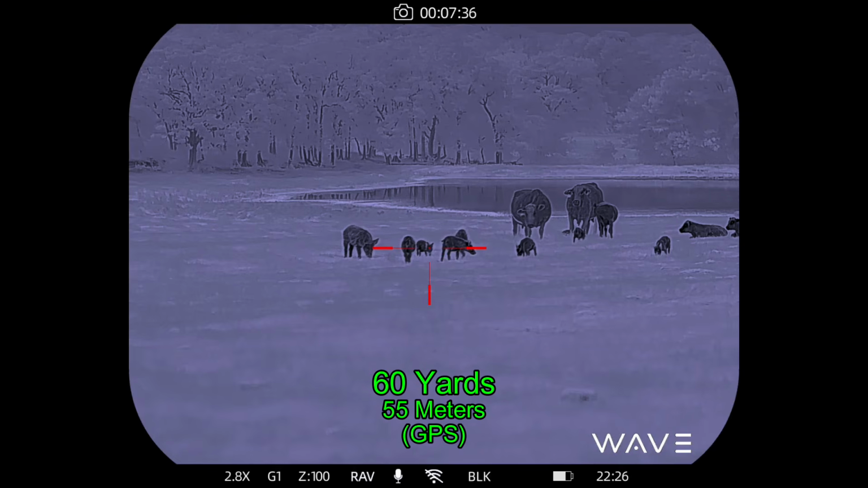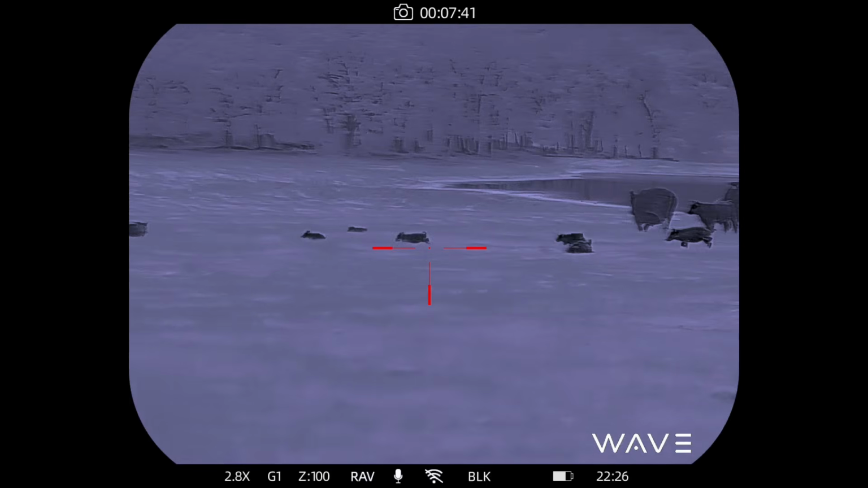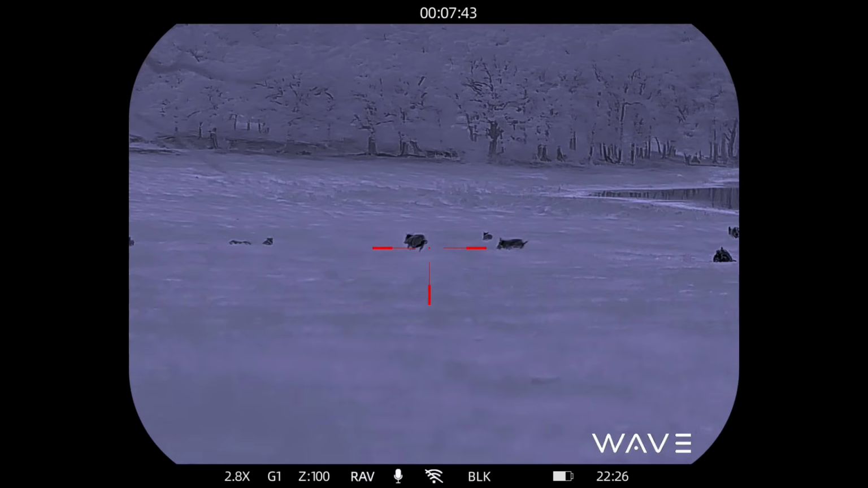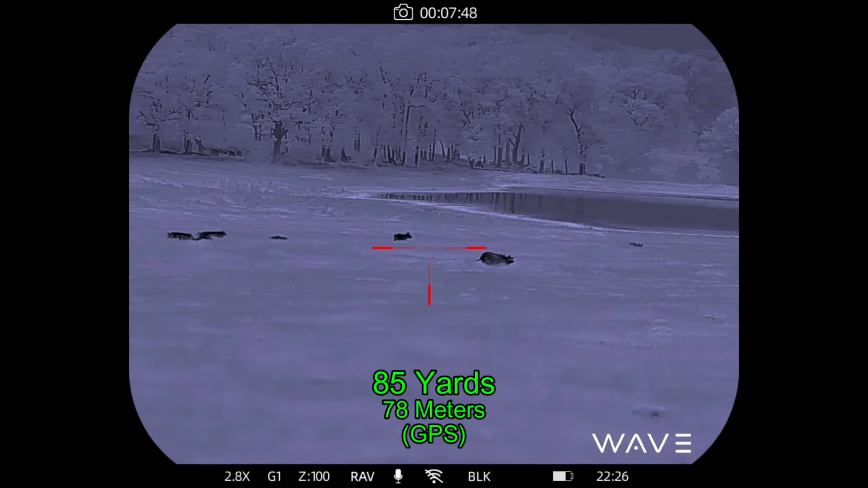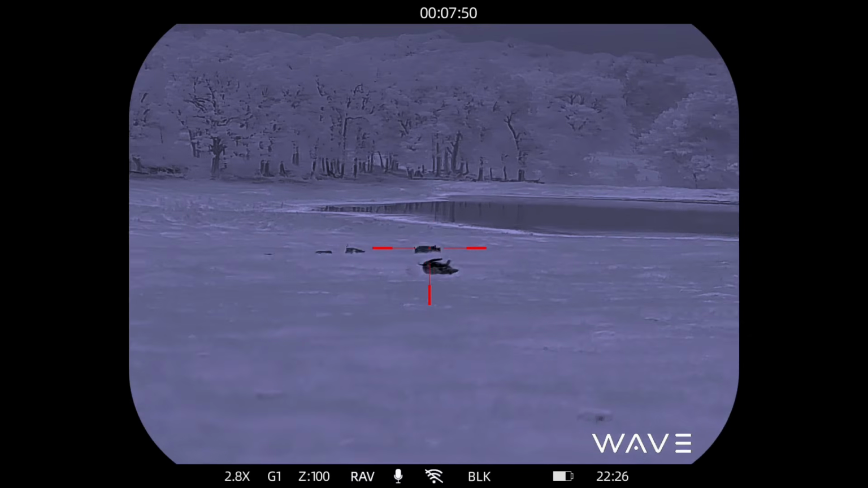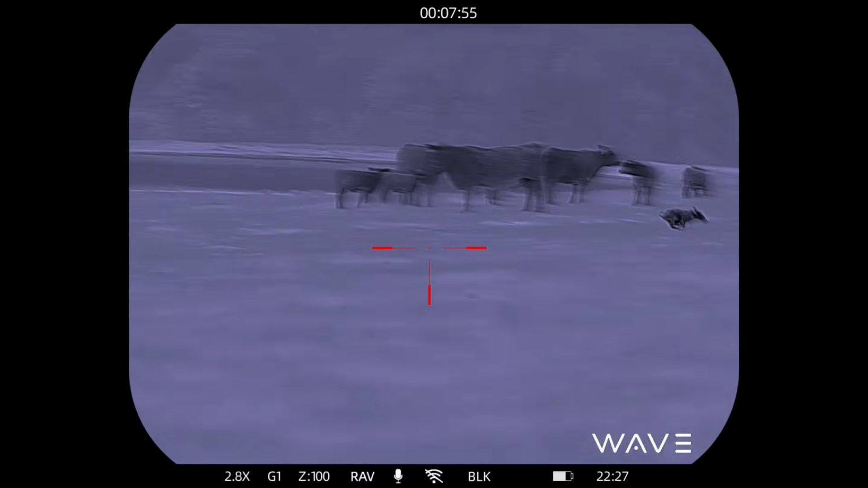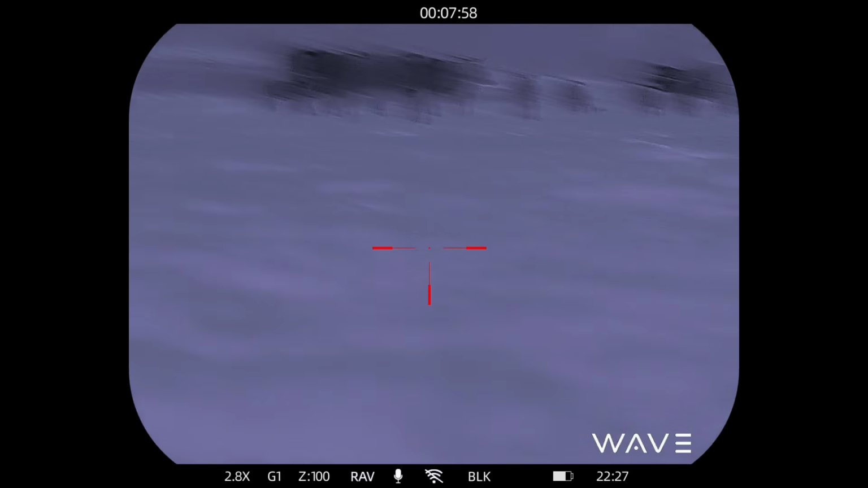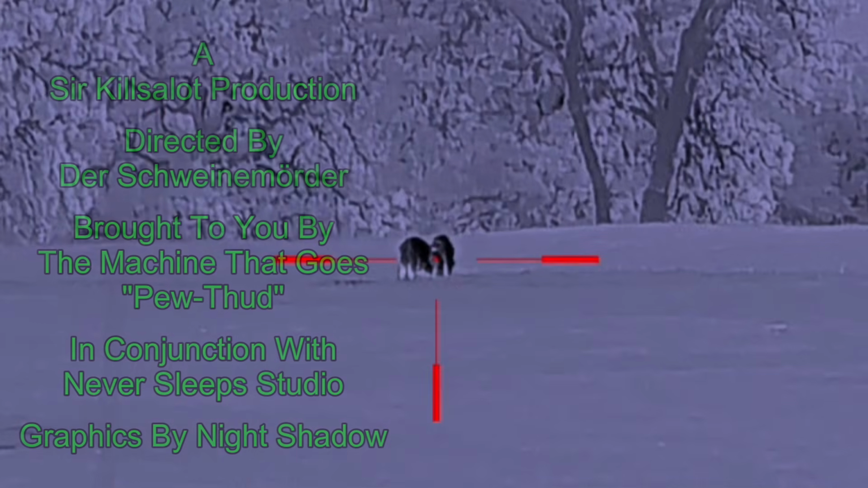60 yards. Small one in the back. He goes down. Grab my cattle. And that one goes down. I was worried the cattle were going to run into the shots, and I did not want to have that happen. That one goes running away, and that's all the piggies. So I came away with a 40-pound boar as my opener, followed up by a 35-pound gilt, and that did it for my night.